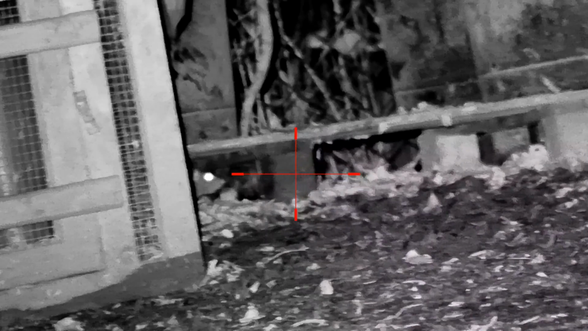So right, this one is a miss. I slow the footage down to see where the pellet went, and it just went straight underneath his jaw. So this rat will live for another day, unless he comes out a bit later on.